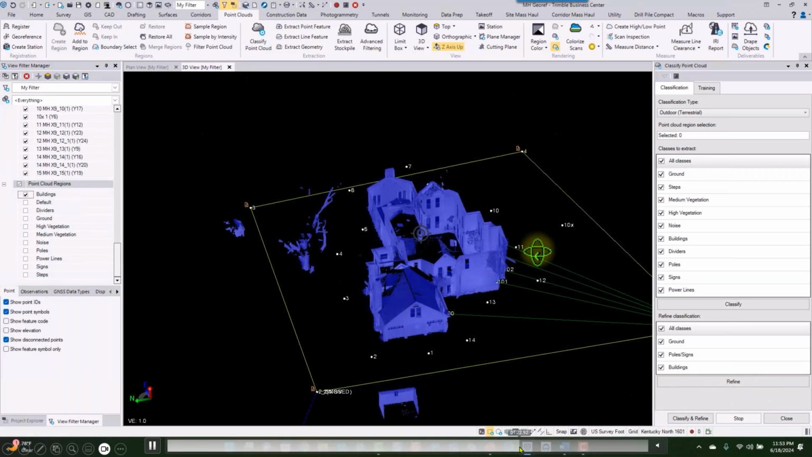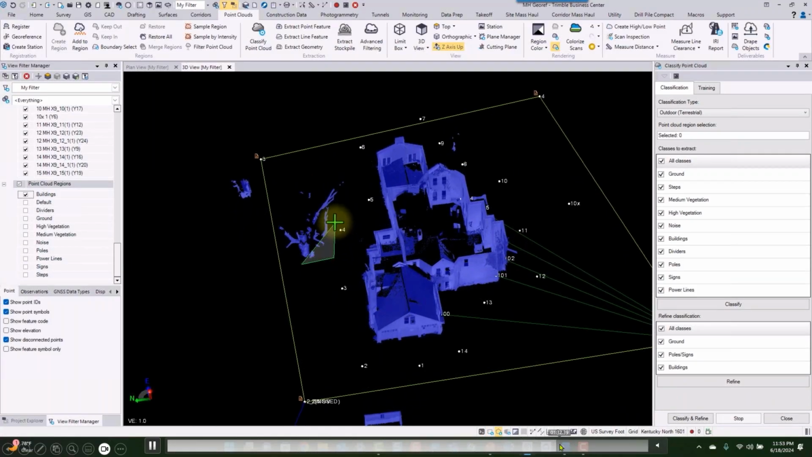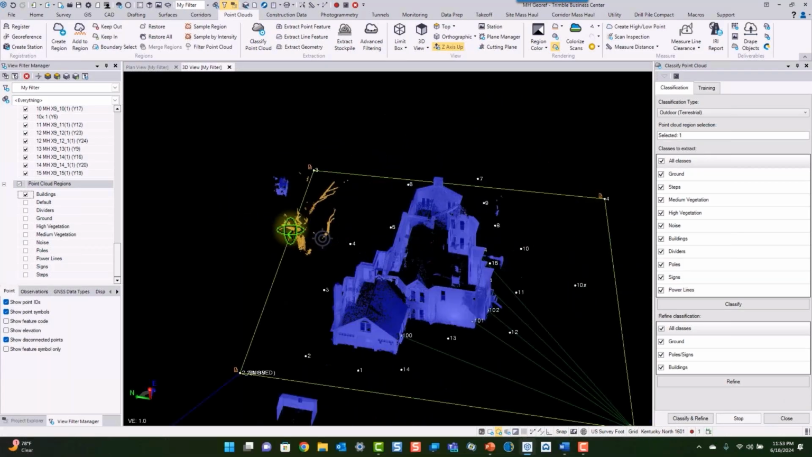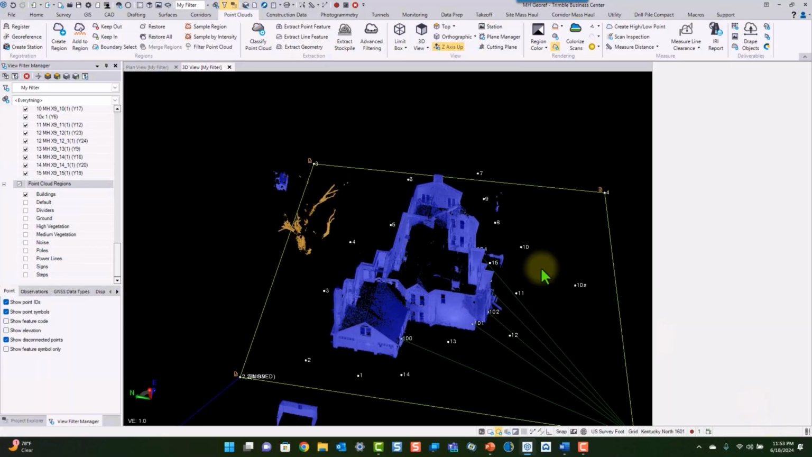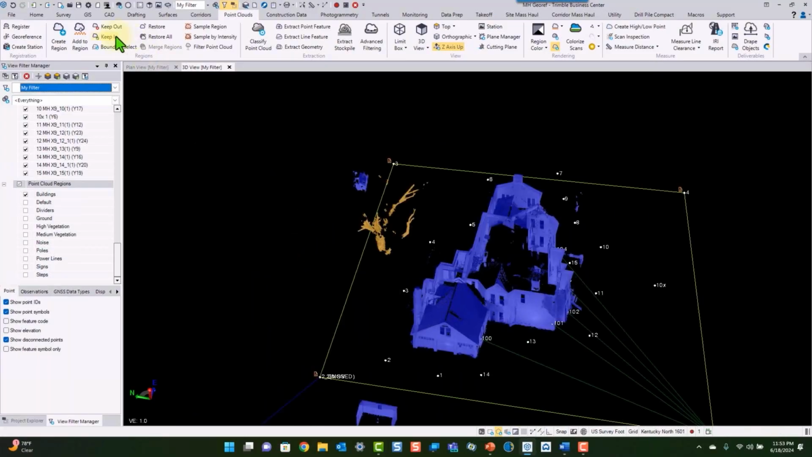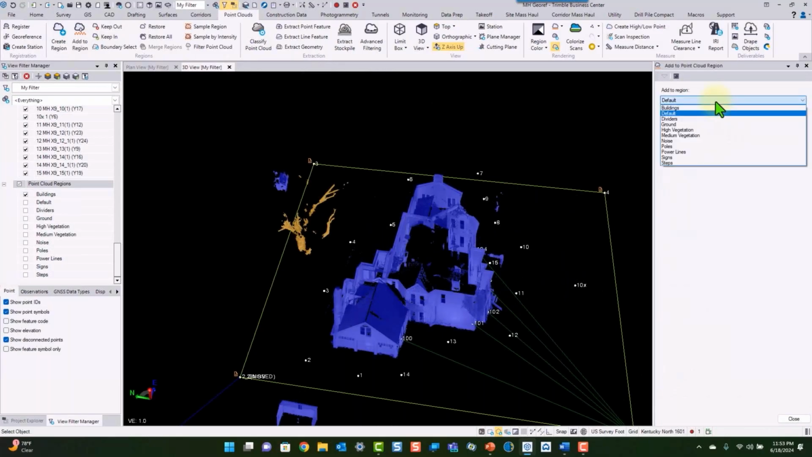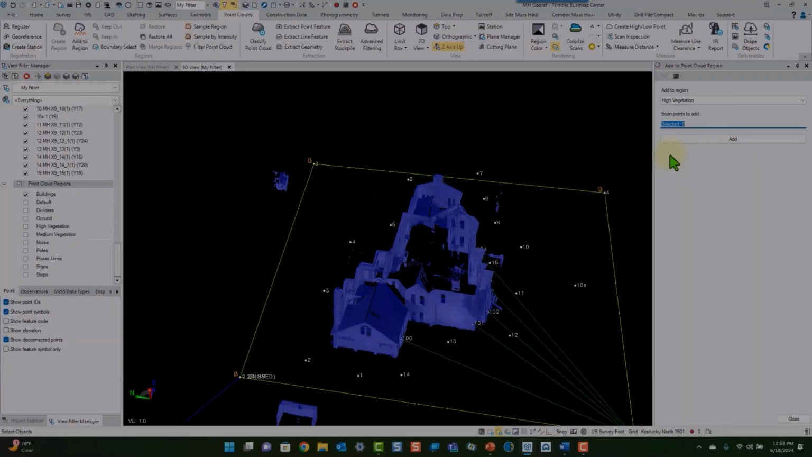And again, it's not perfect. If I skip to the end of the video here, there's a tree that got stuck on the building layer or region. The nice thing about having regions now is we can turn them off like layers and identify things that aren't where they should be. And you can go ahead and use the manual tools, like I'm doing with the tree here, adding that to the high vegetation. We'll move on.